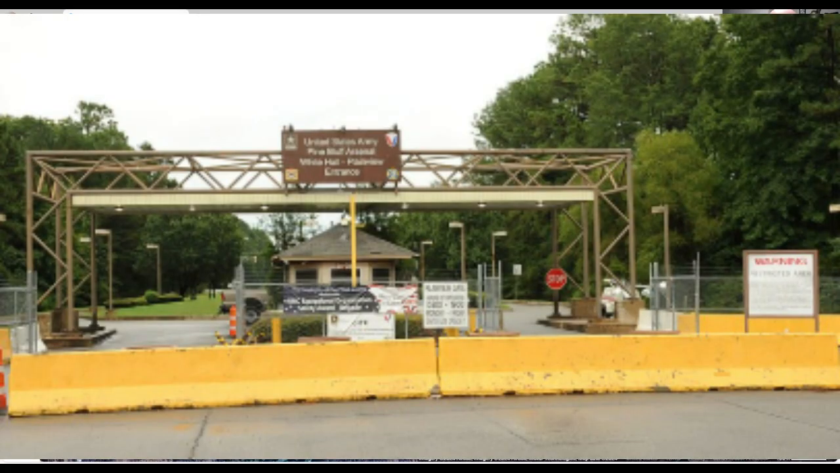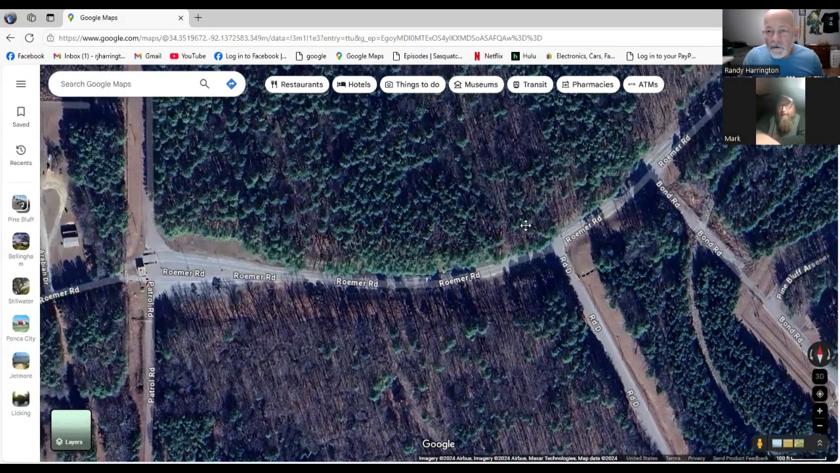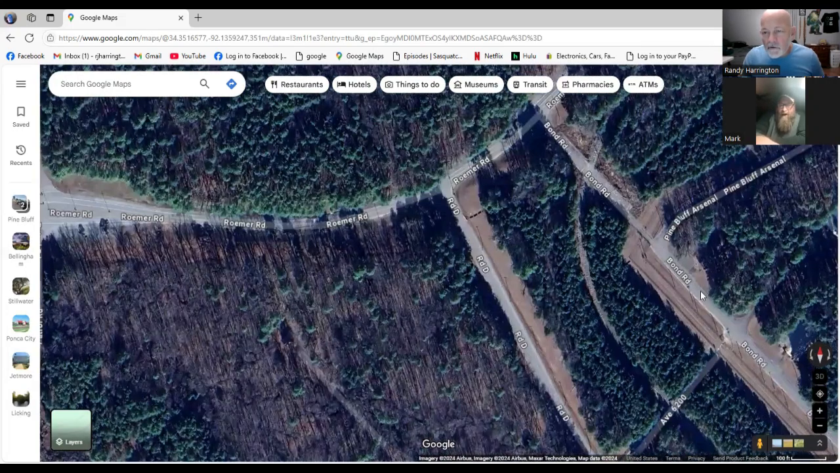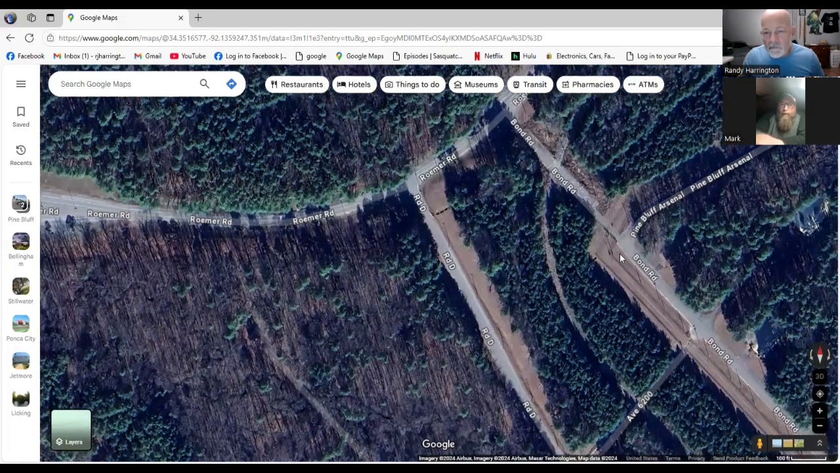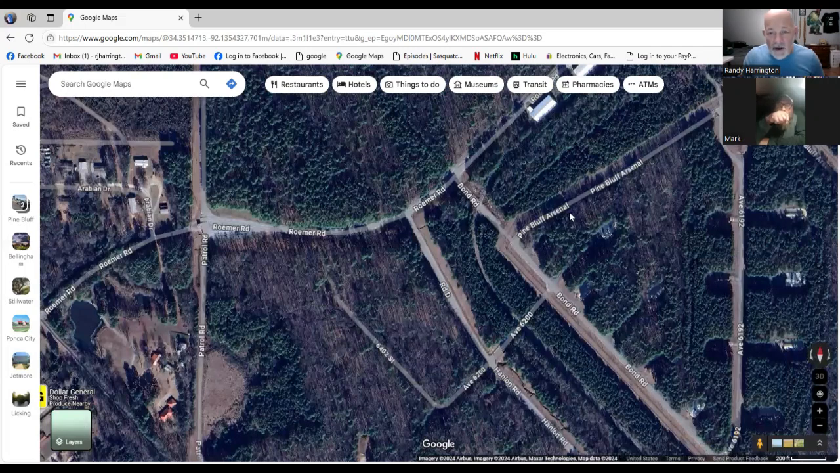That Romer runs to the east. And when you see Bond Road, it's a little bit to your right there. Right there should be Bond Road. Yep. Move your cursor down towards the area a little bit. Right there is where our bunker was, right there in that corner. Okay. All right. So you guys are right here at the corner of the Pine Bluff Arsenal, Bond Road. Yep.